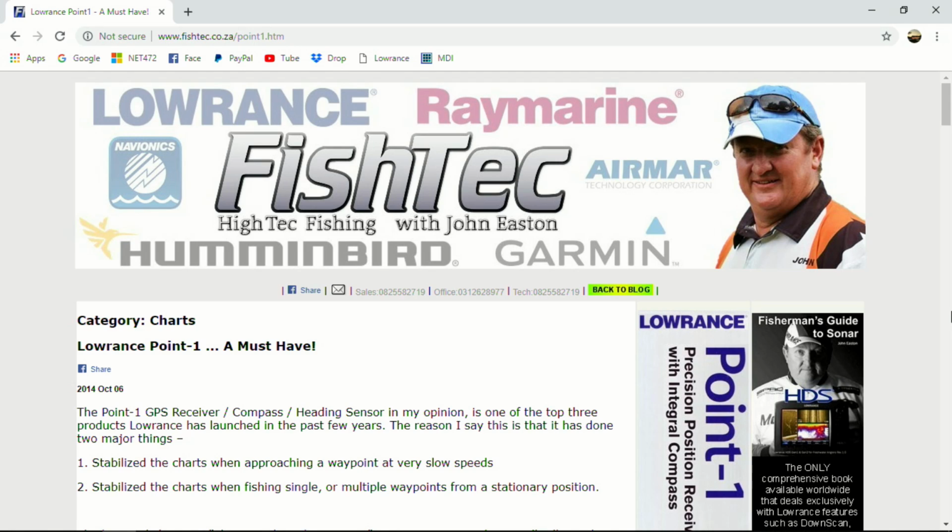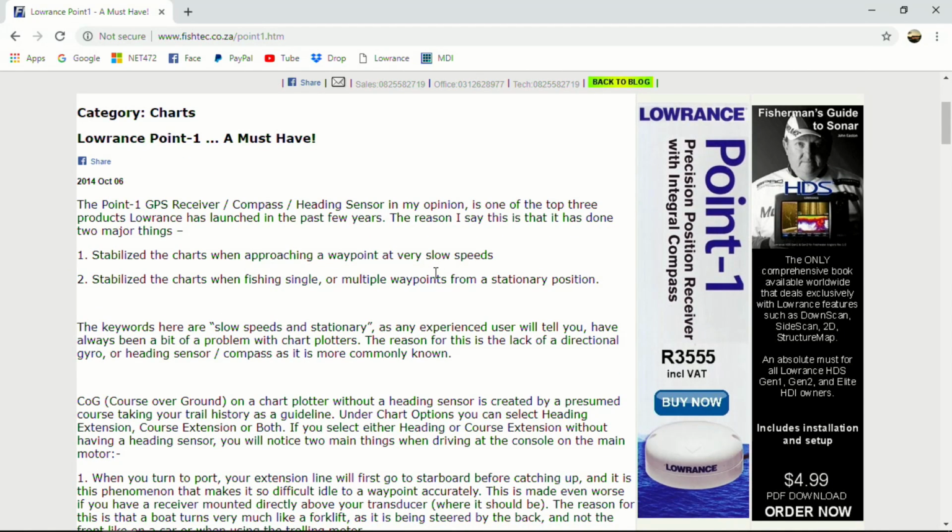Right, we were talking about the GPS source and the Lowrance Point-1. Guys, this is a very, very important device. One of the biggest problems that happens with a Lowrance unit or any unit, and I've spoken about it in previous sessions. You can see this is an old article, October 2014. Geez, the Point-1 then was 3,555 rand. So we're going back 5 years. You know what? It's not that much more right now. I think it's like 5,000, somewhere around there. So it's not too bad.